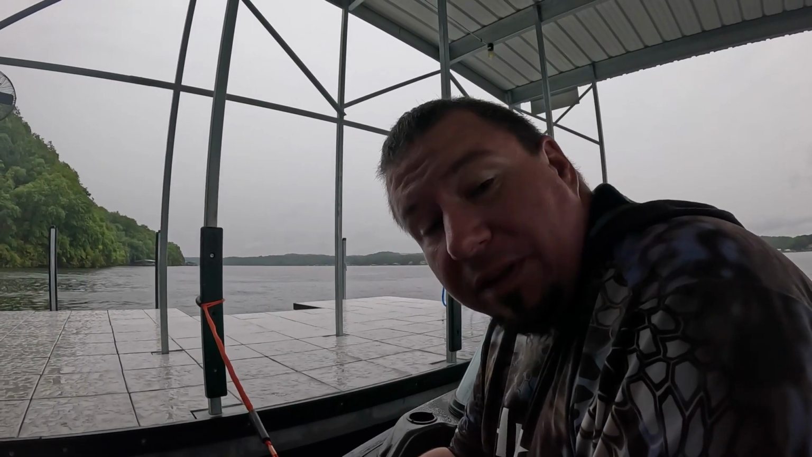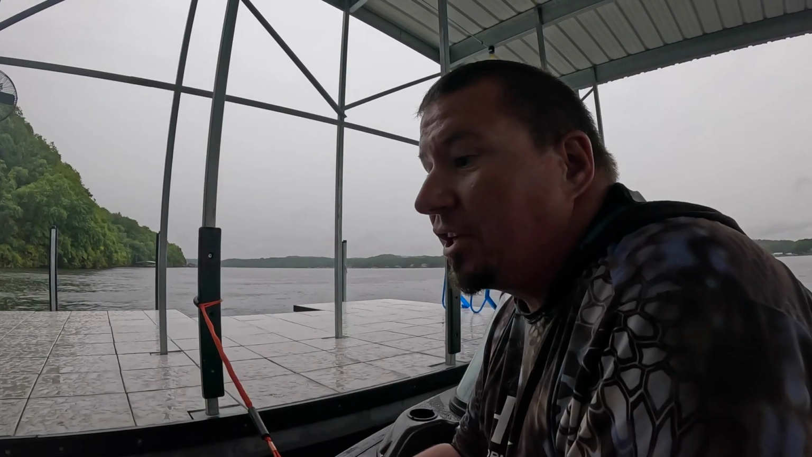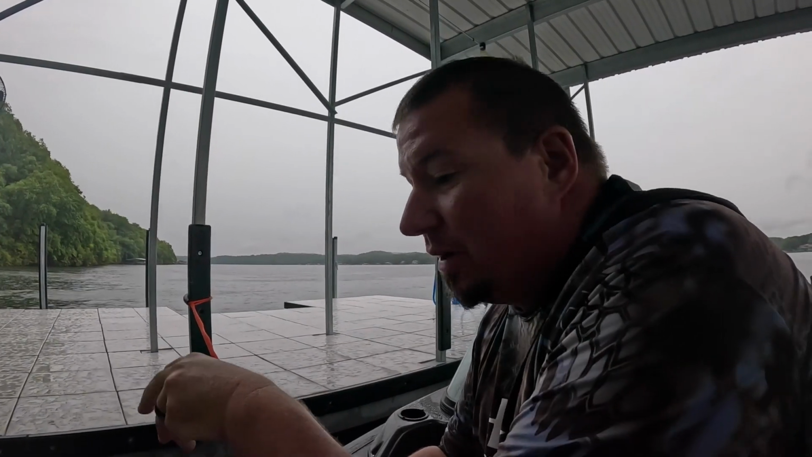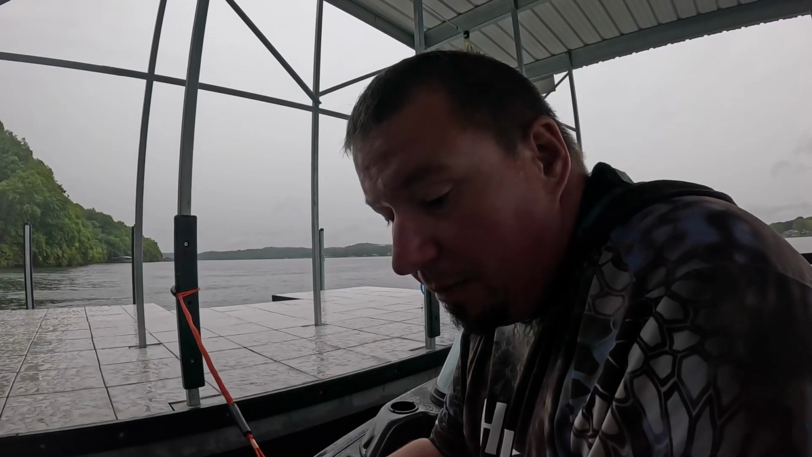But yeah, that's the Garmin Livescope. It's like playing a video game while you're fishing. You can watch it happen, you can sit there and hover, you can play with the fish, you can move them around, have them chase it until he finally hits it and bring him in.